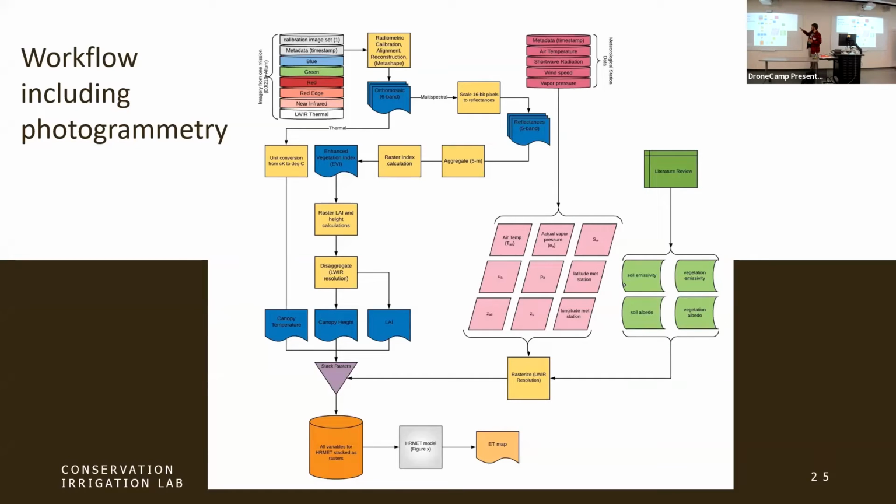When we process our imagery, we use a workflow, and it's always good to have some kind of printout like this just to help yourself go along as you start to do this more and more. Basically, in the top left, we take all of our multispectral bands, and we have to mosaic them using some sort of software. For our thermal bands, we have to calibrate from whatever the drone is measuring to a more usable measurement, degrees Celsius is what we use.